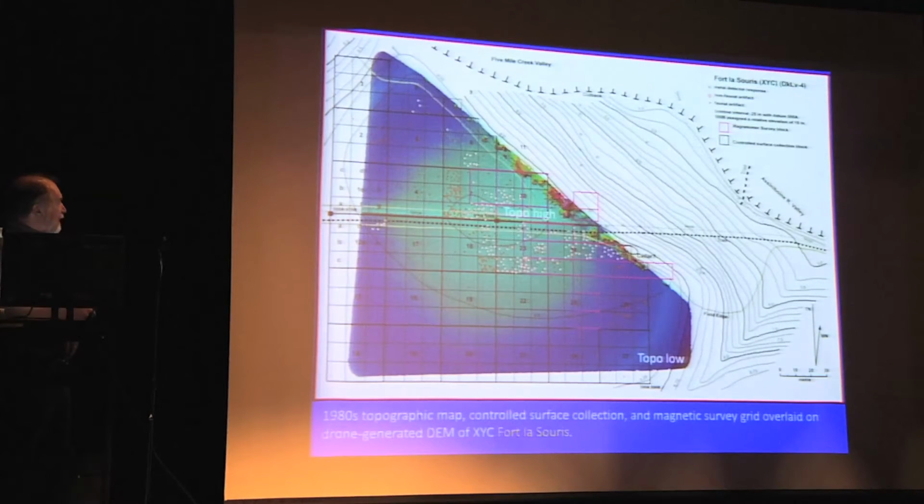This is the output from the XY Company operation at Fort Lasouris, and you can see the DEM pretty faithfully captures the elevation high point, this knoll right here, with land tapering away in every direction. The different symbols represent different classes of artifacts that were reported in the controlled surface collection.